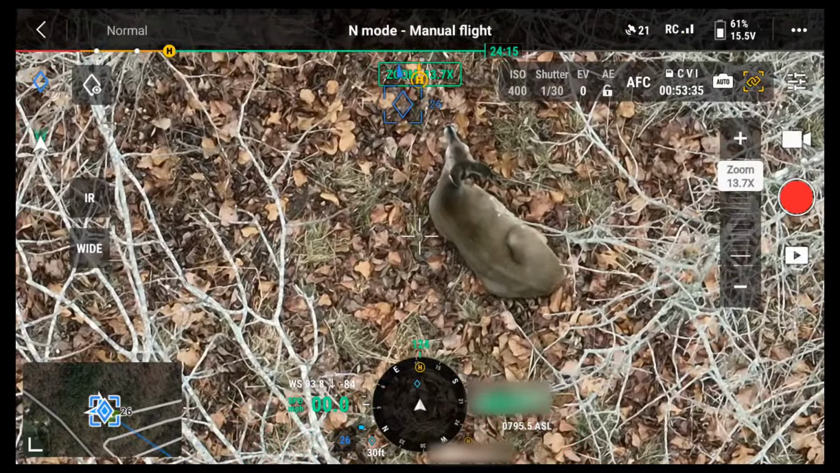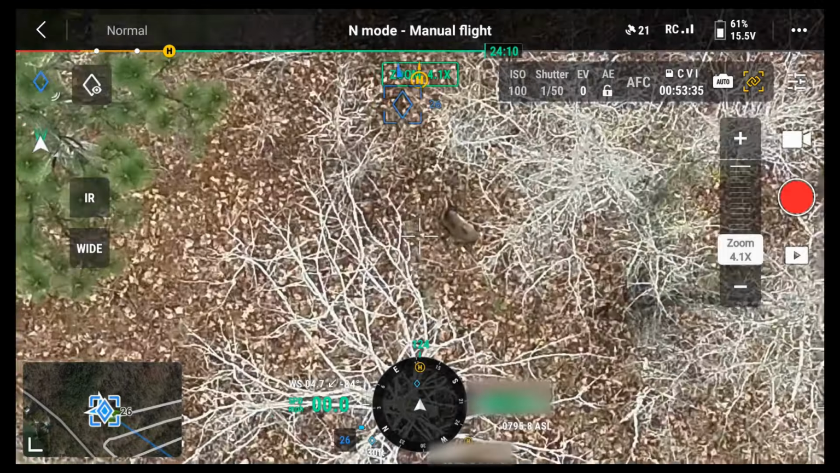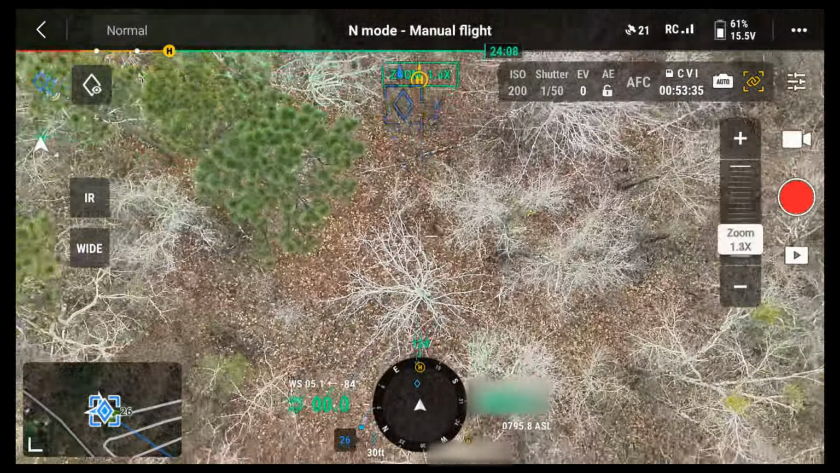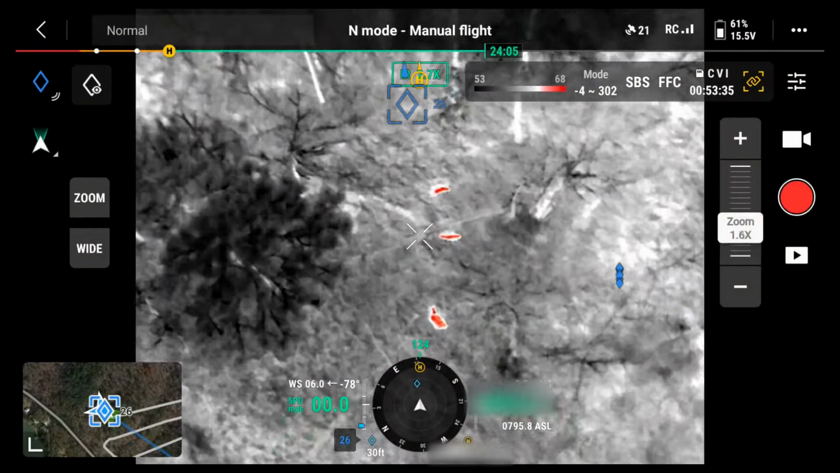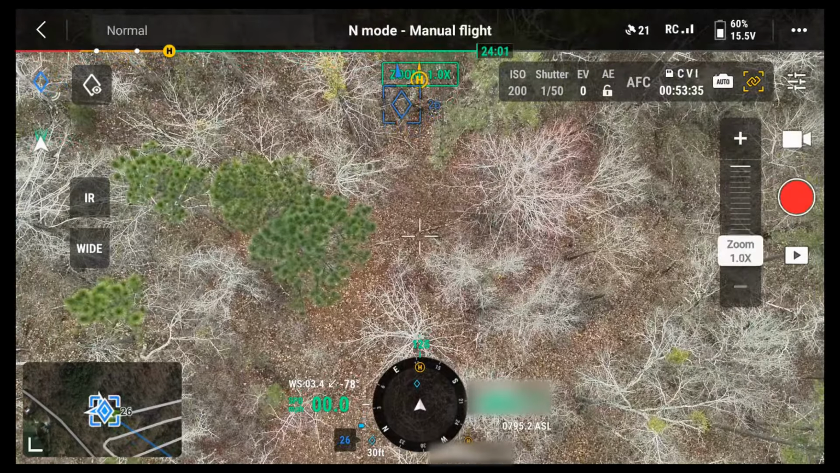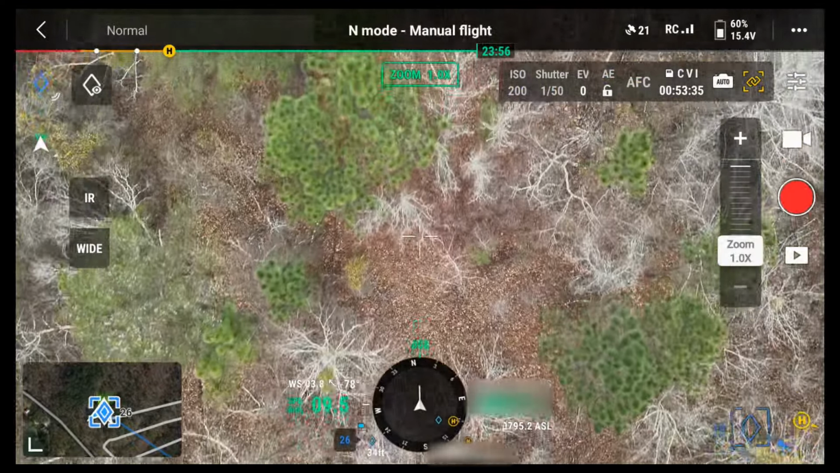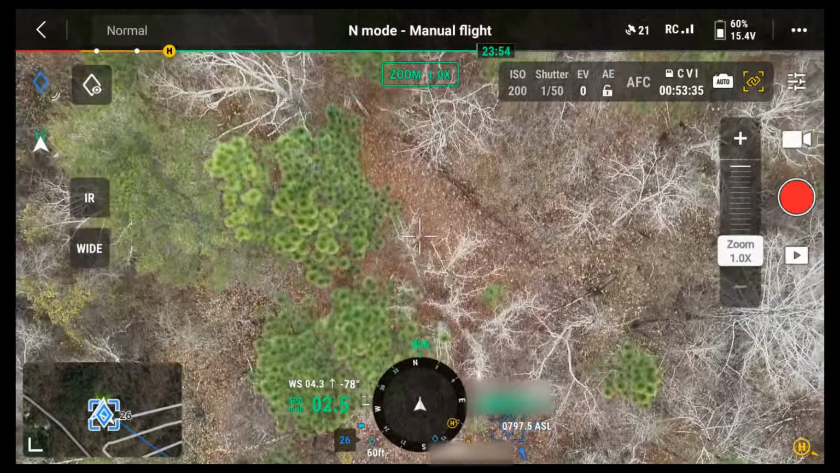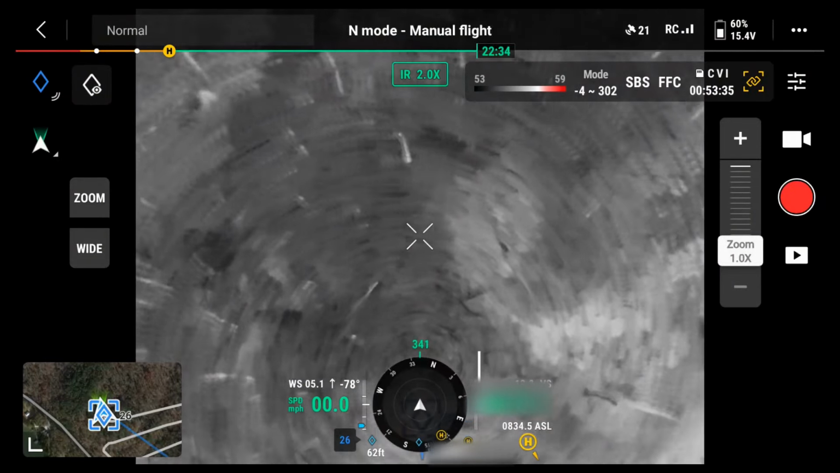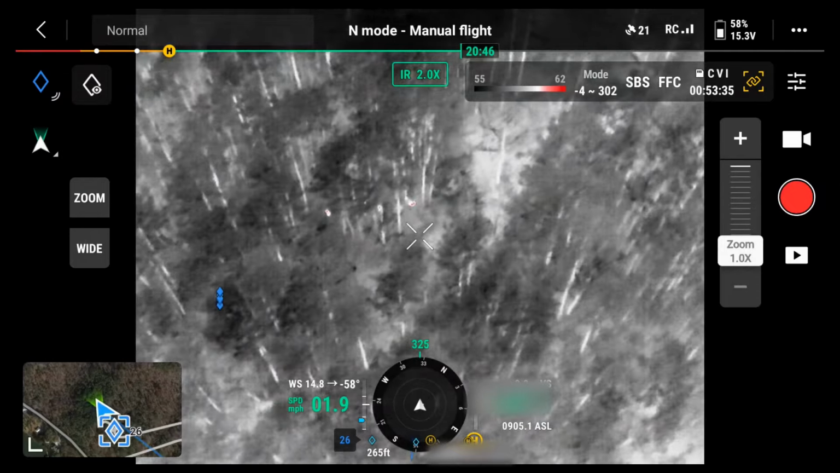I found 3 more does. One is still bedded. She ain't hungry. Found 3 more does. Yeah, it looks like a big doe and 2 of her last year's fawns, probably. Look at all that.